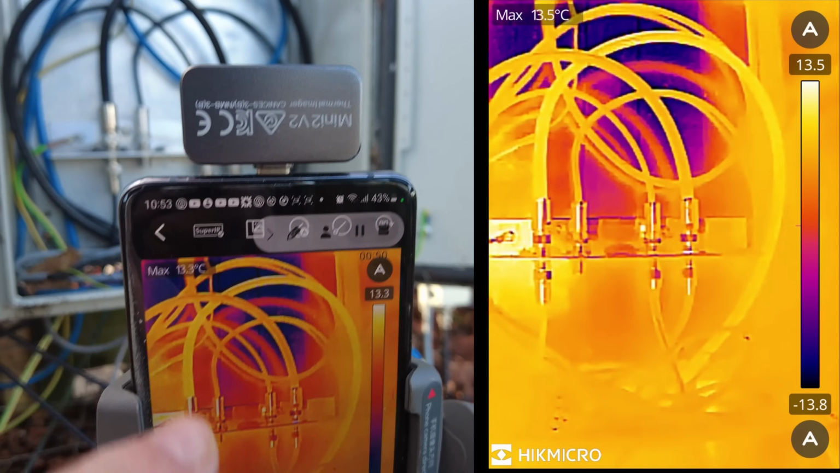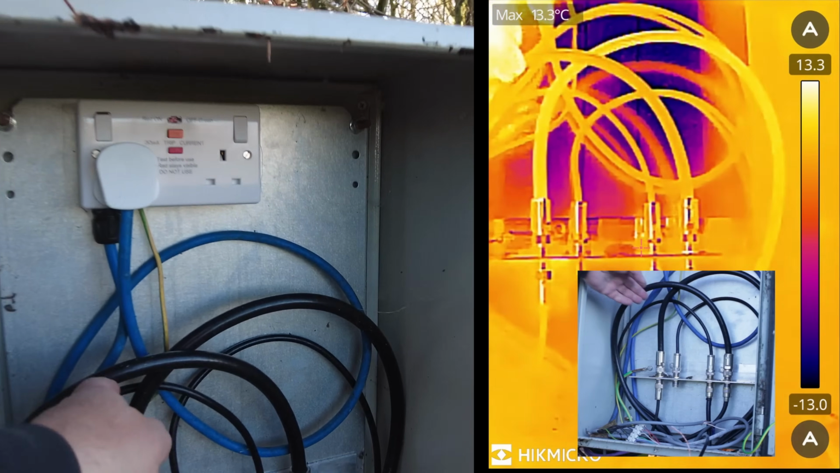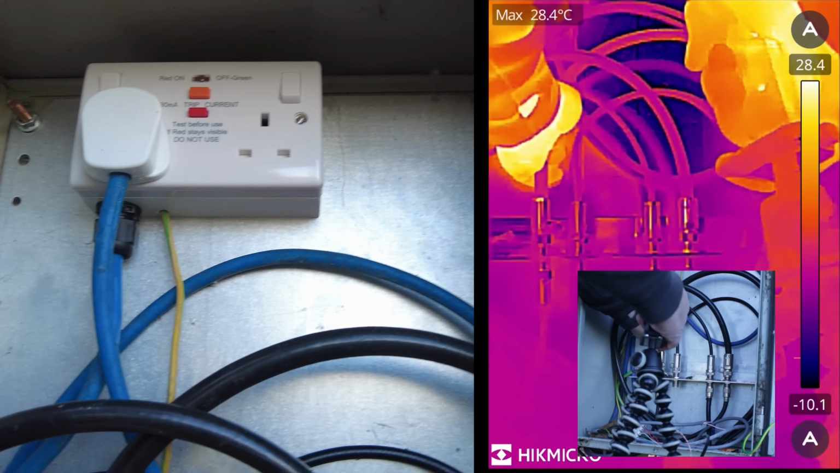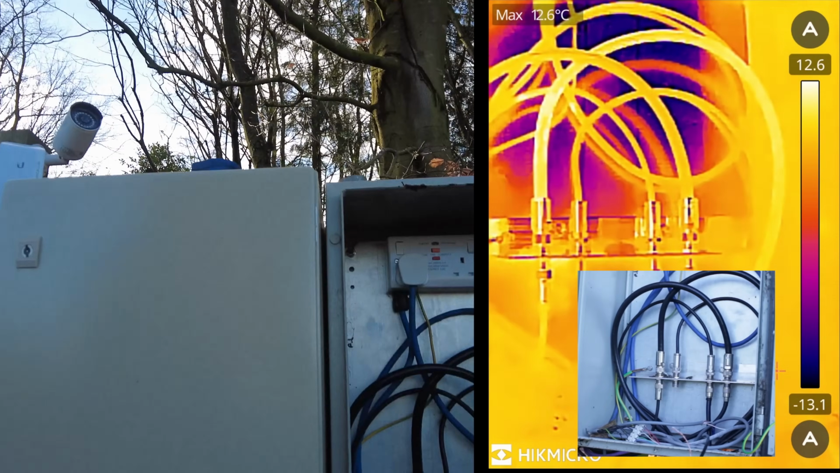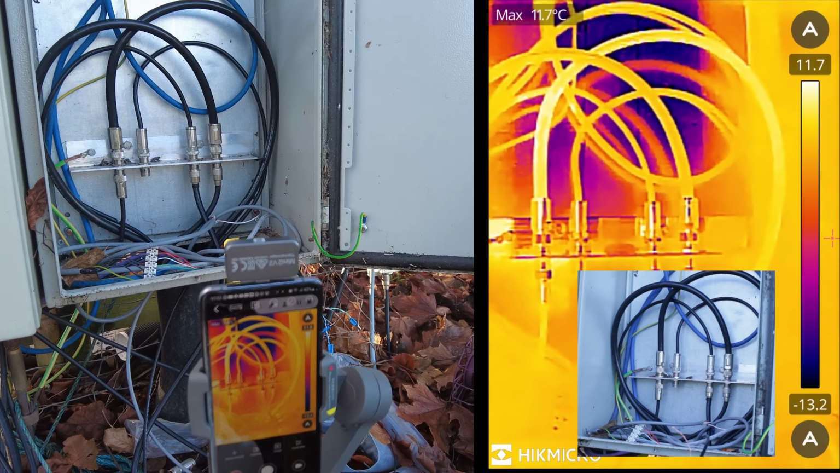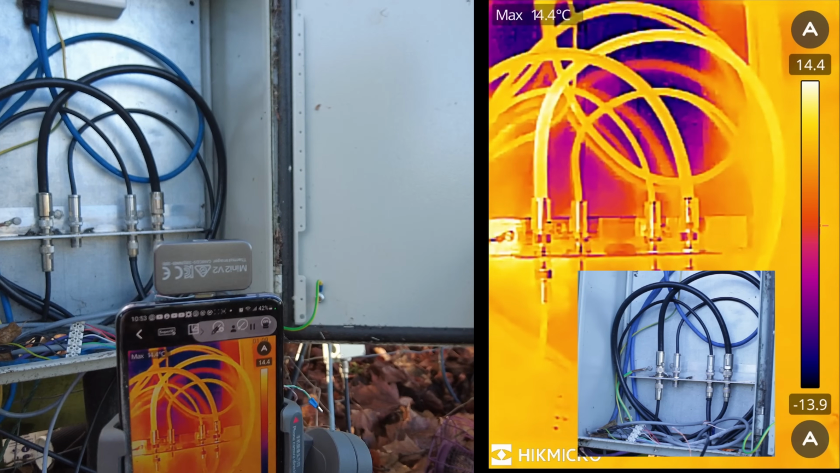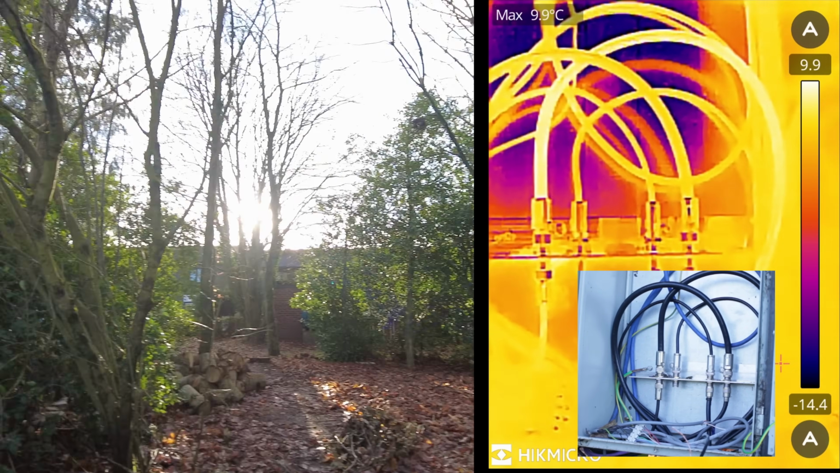Max temperature 13 centigrade. So that has gone up. I wonder if we can feel it. Didn't seem to be. All right, it's a shame actually because it is cooling down. So, okay, let's go in and do that.